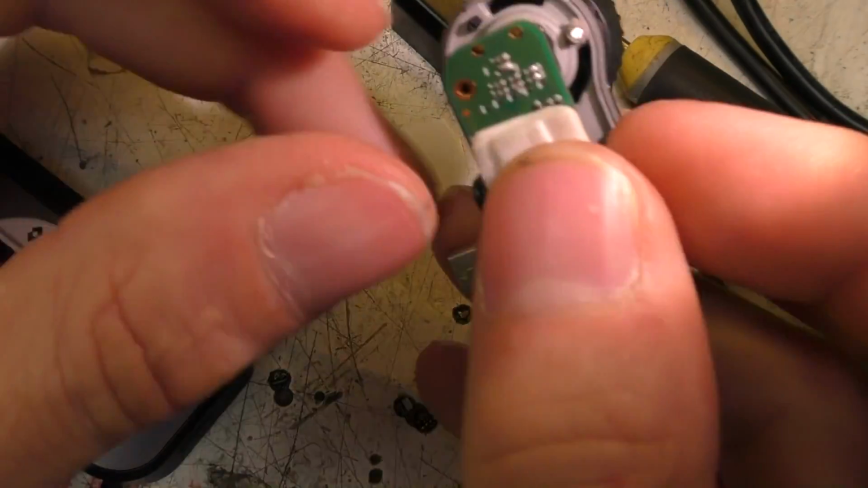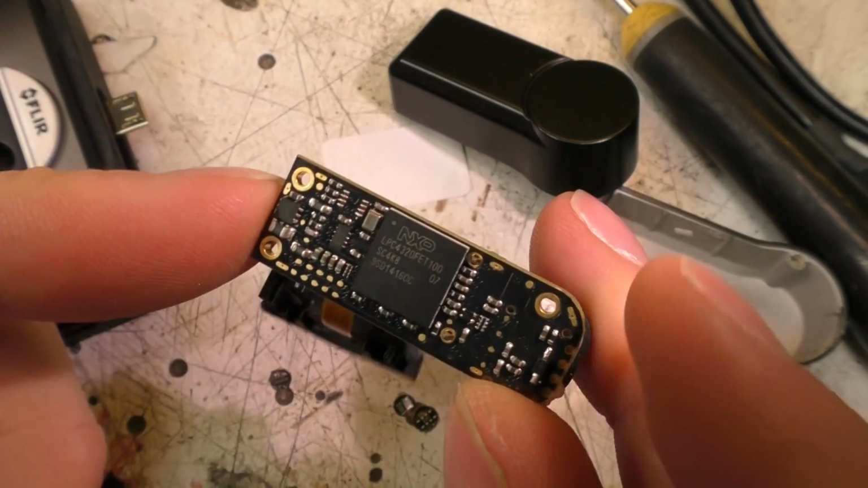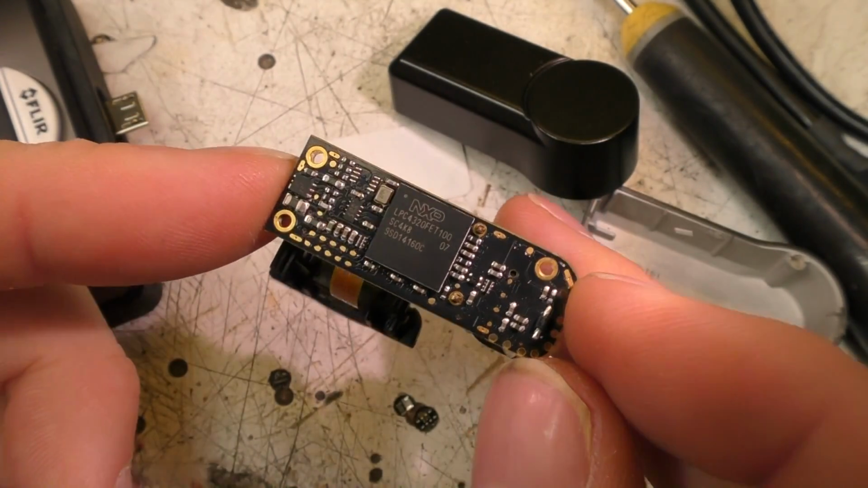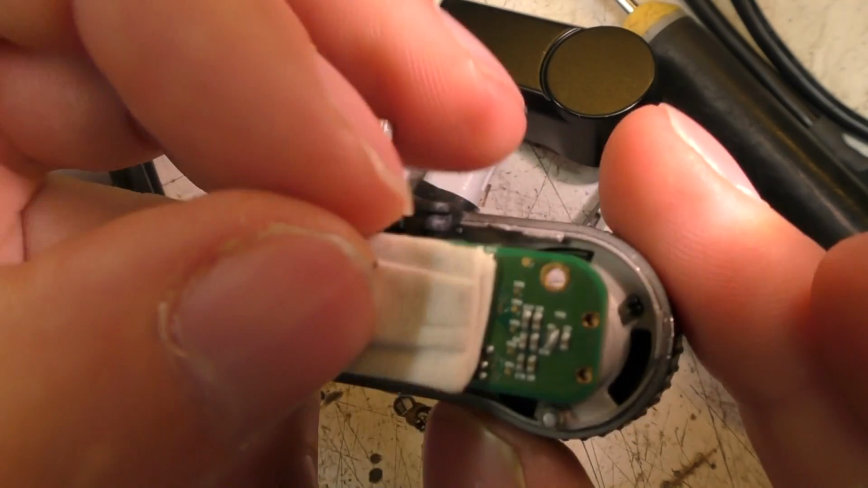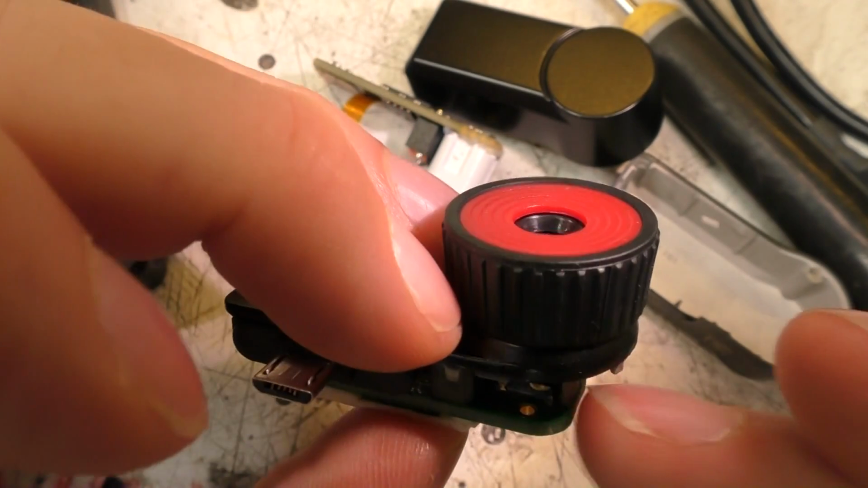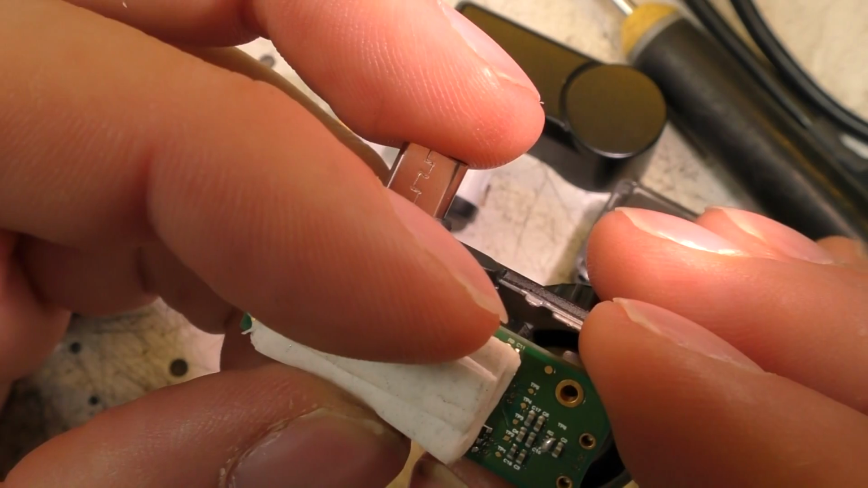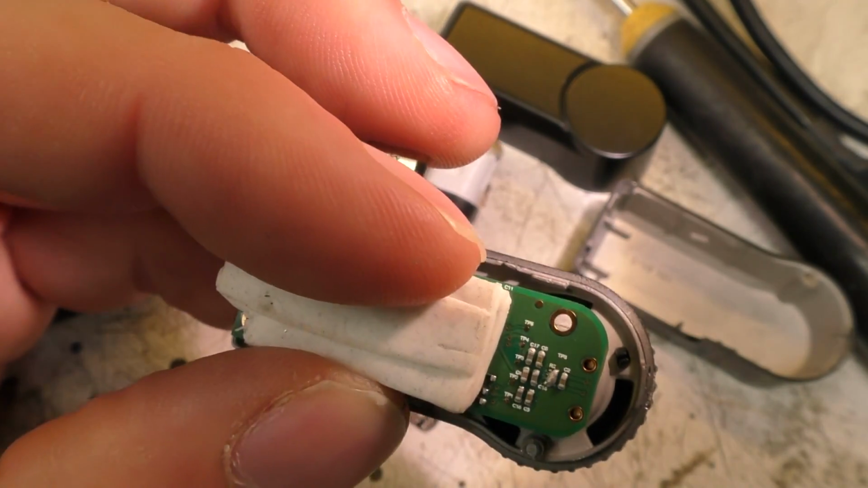The other thing I noticed is that this one does appear to have a temperature sensor behind it. It doesn't appear to be anything on here, but of course they might have integrated that onto the die, because it's a new device and a high performance thing. They may well have put some facility to actually measure the temperature directly on the die.